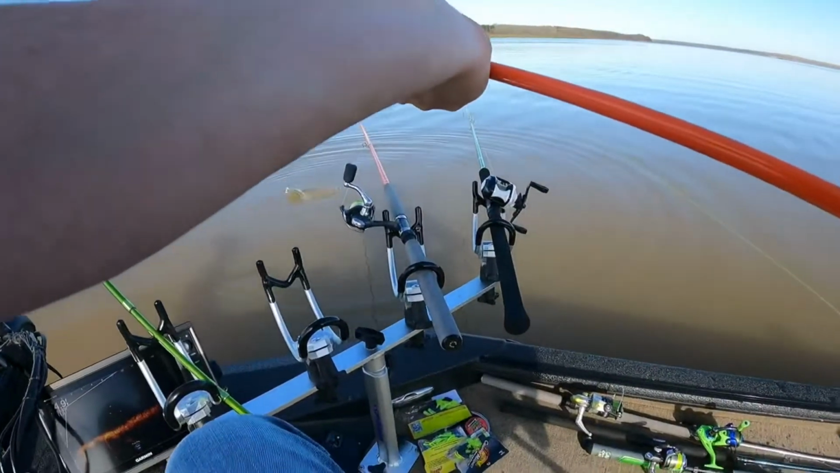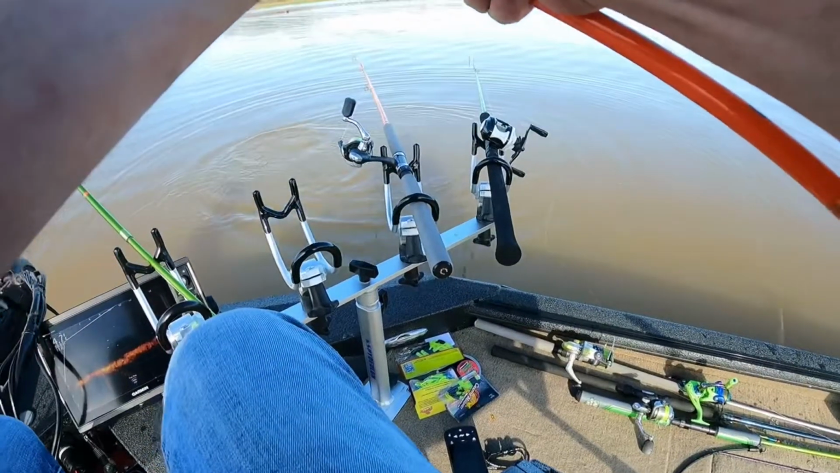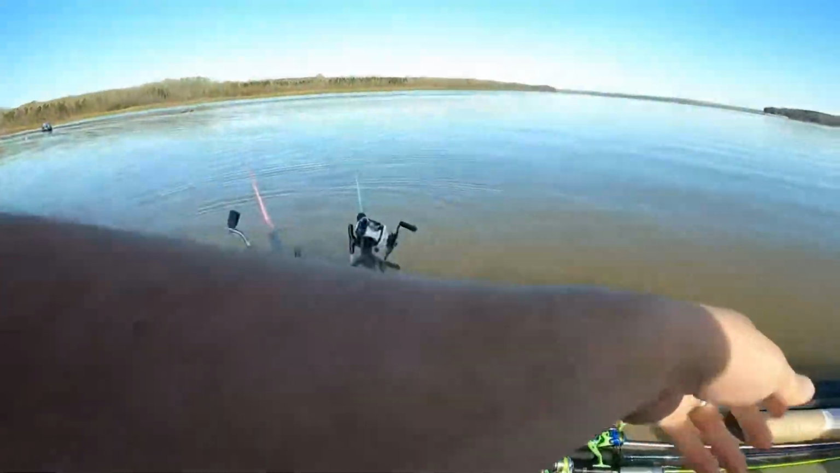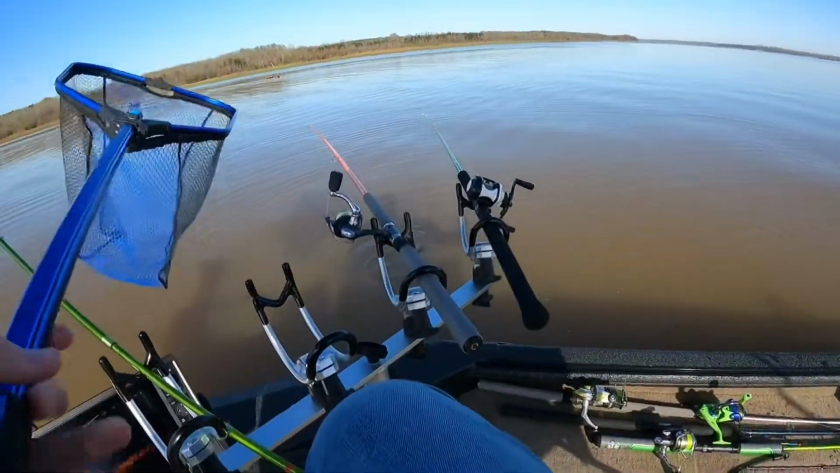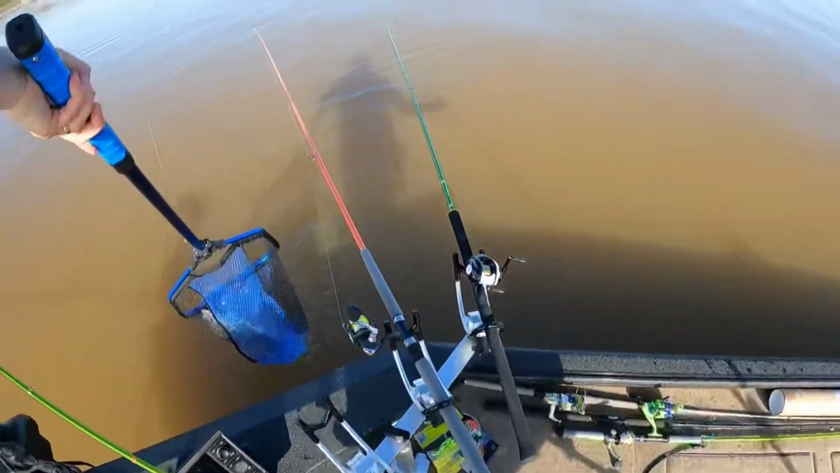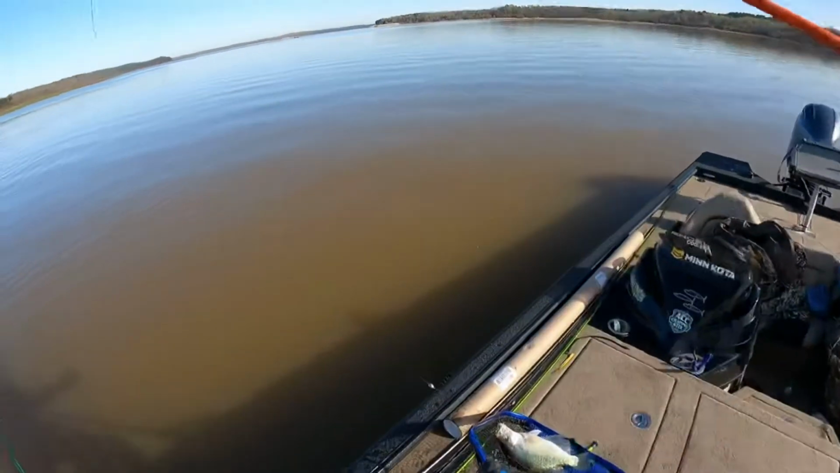We got a fine one on here. Oh my goodness. That is a Mississippi crappie right there now. Let me hold that net. If I don't lose her. Oops. You get the net all over y'all. Trying to lose her. That's a good one. Come on, fish. There we go. Yeah, that's a good one there.